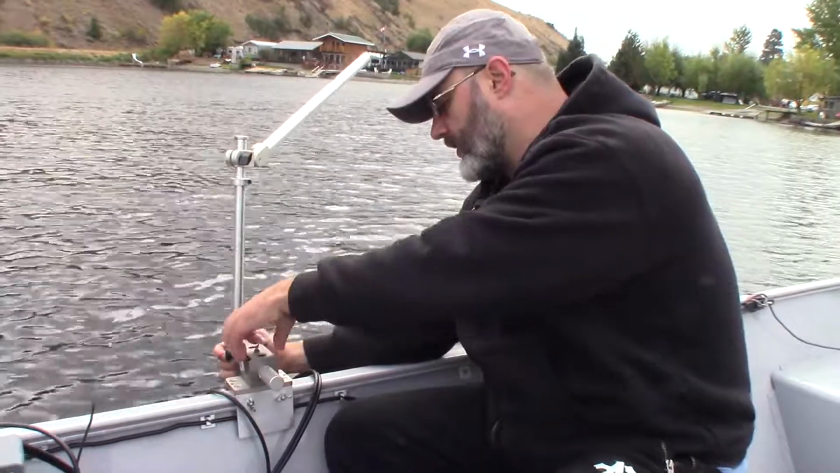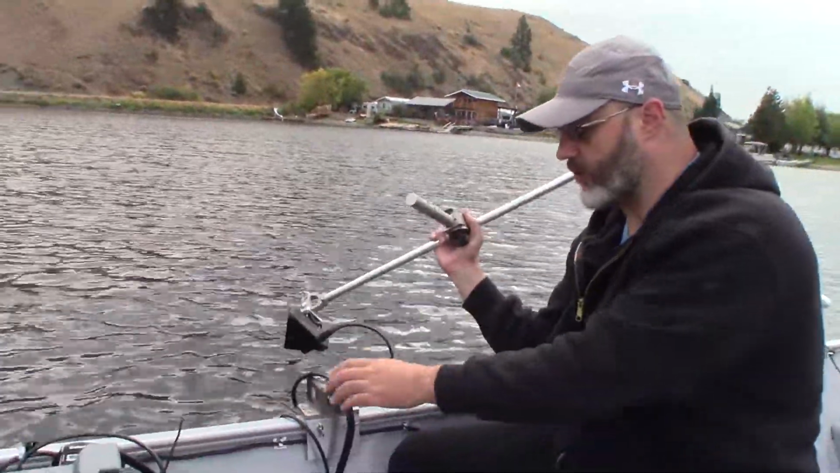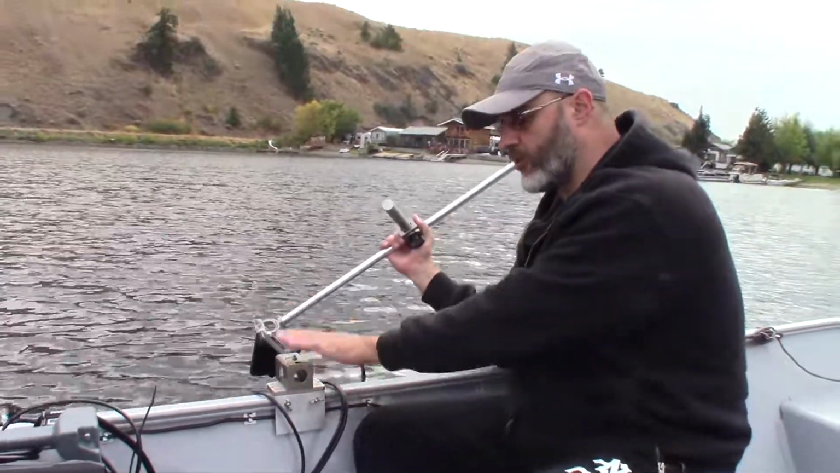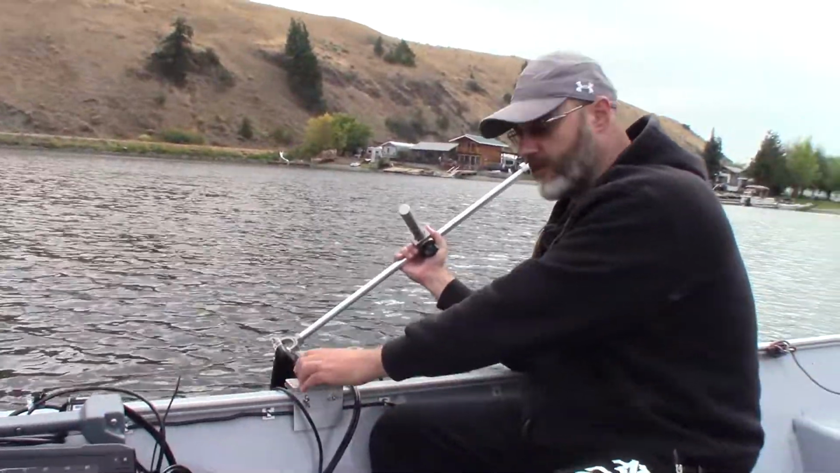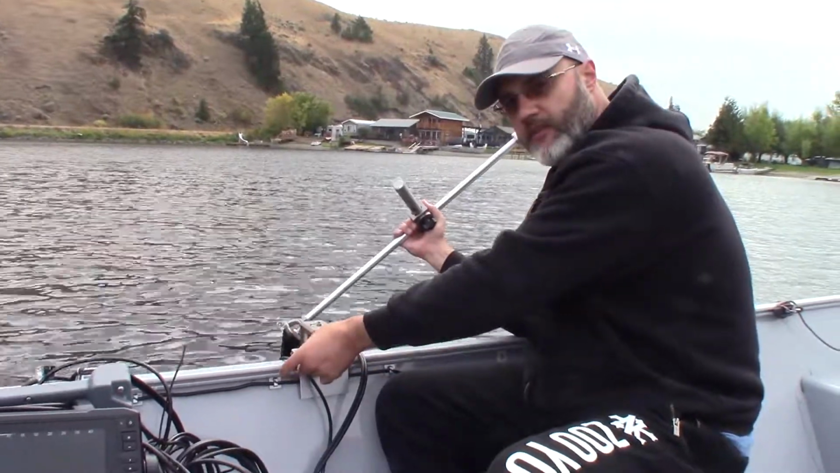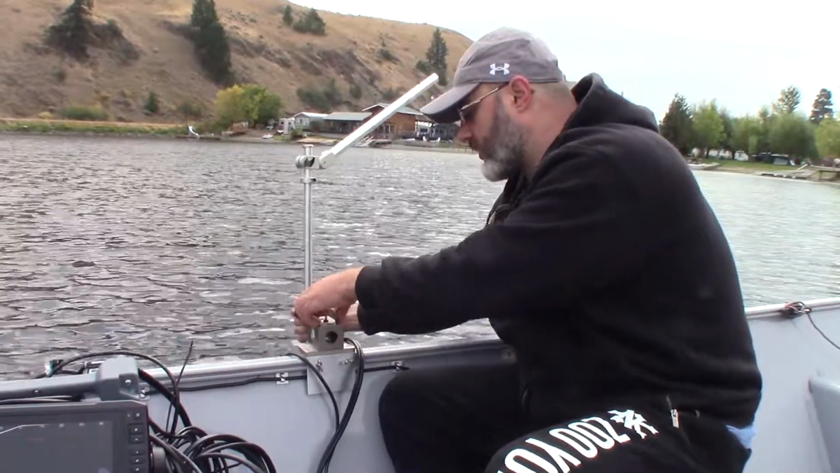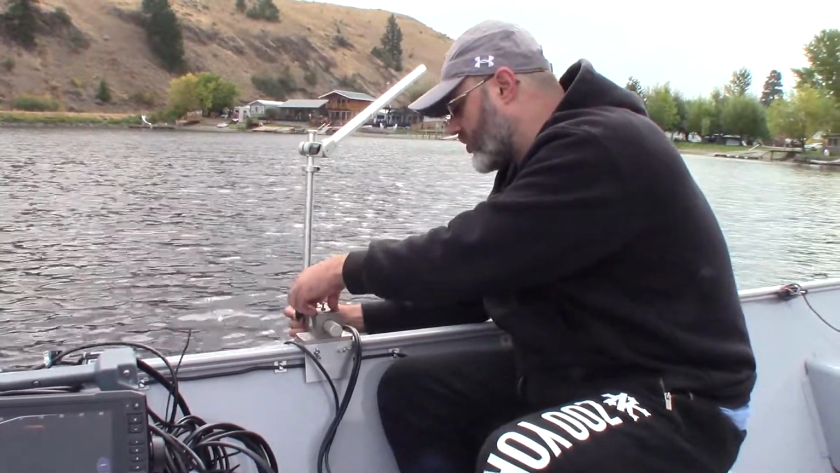The portability of this thing is amazing. You can just take this whole thing out. If you have a bass boat or what have you, you can permanently mount this guy on the bow of the boat. It's not that tall or anything, 2 inches high plus a 1/4 inch for the footing plate. Everything just releases and comes off just by pulling these pins like I just showed you.